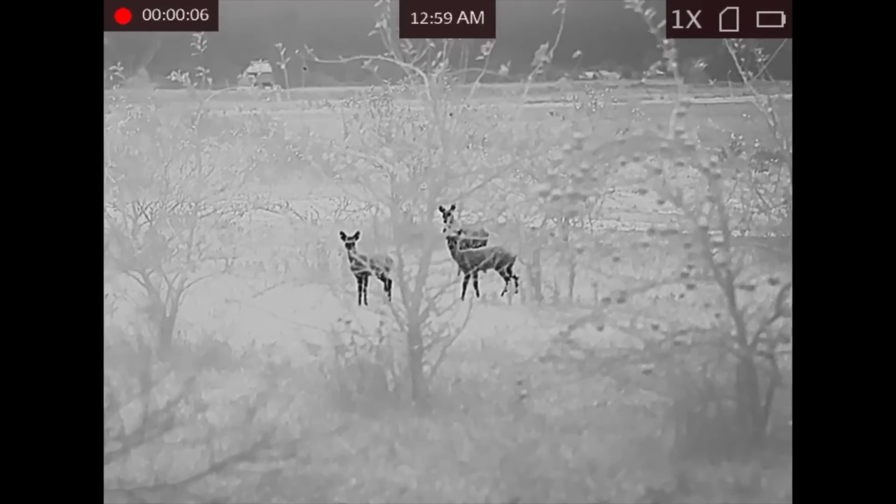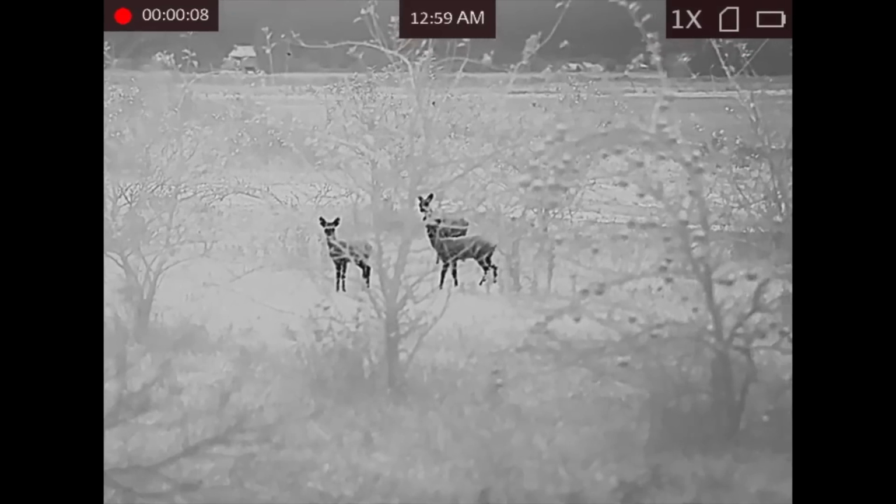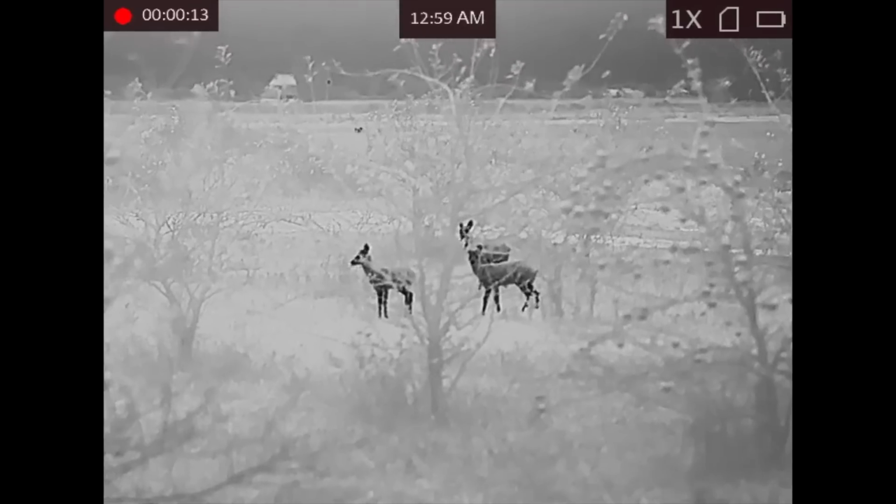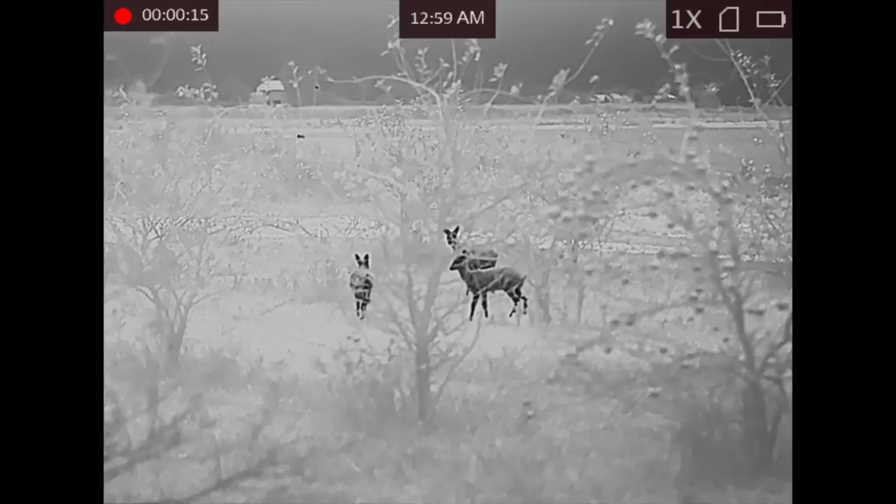Well, it didn't get any better. 3 was the total tally for that particular evening. I did, however, use the SQ50 to observe these pretty roe deer just through the trees here.